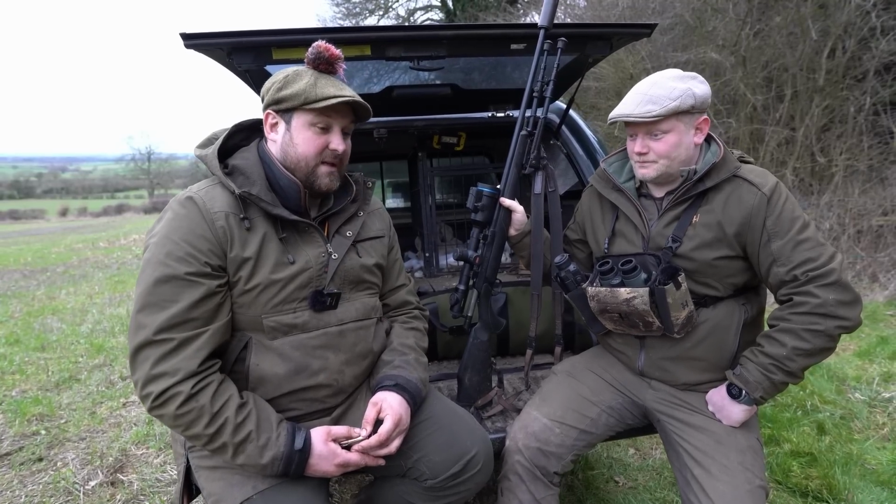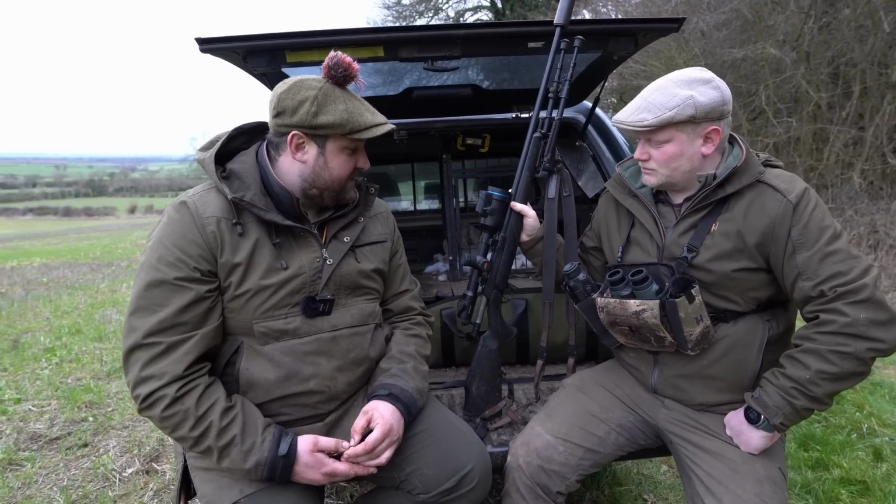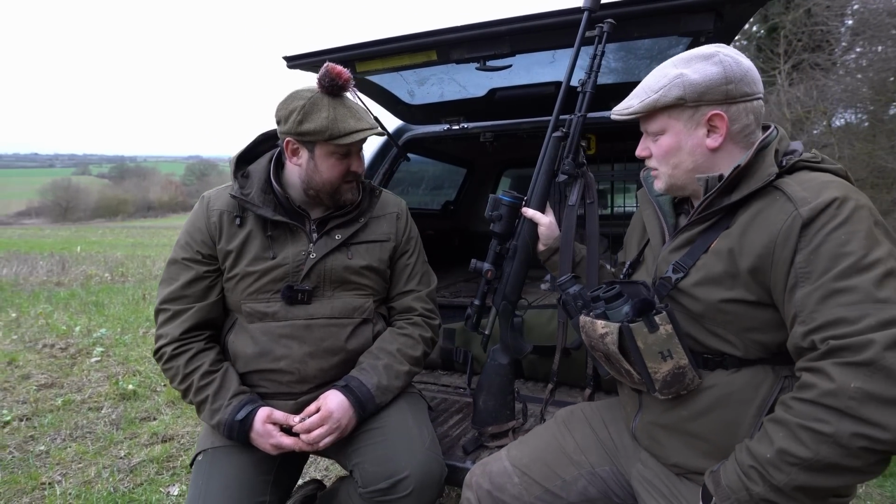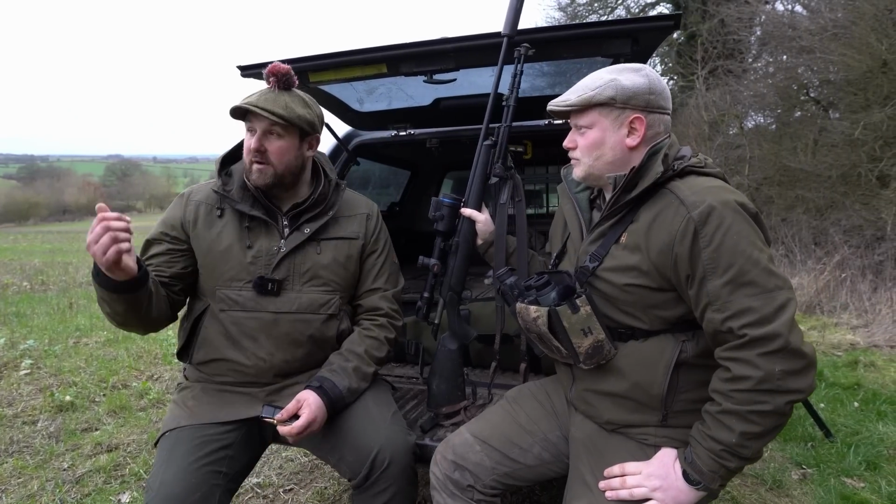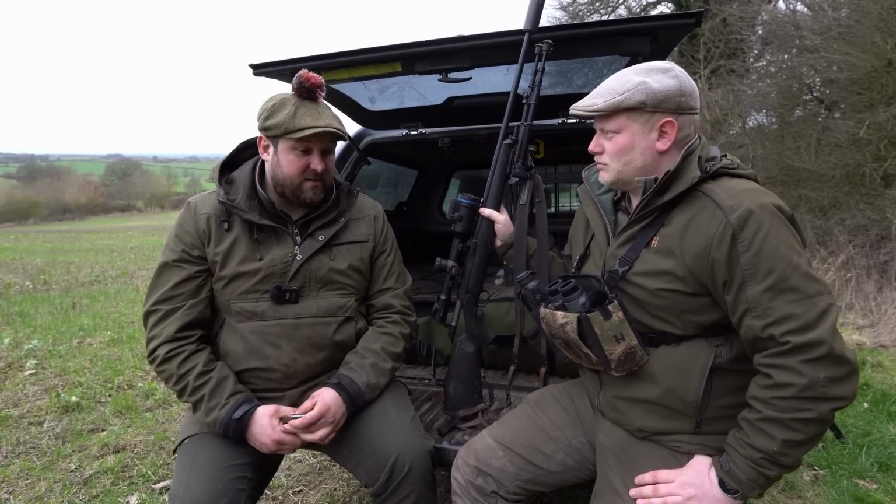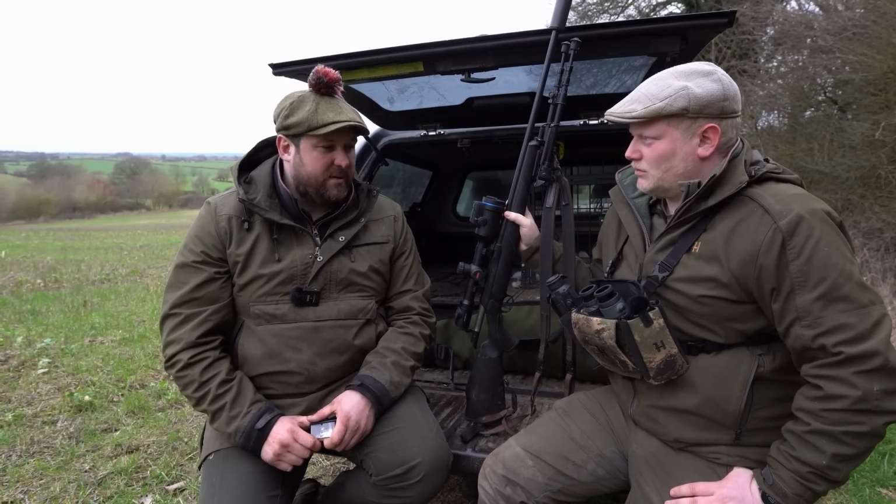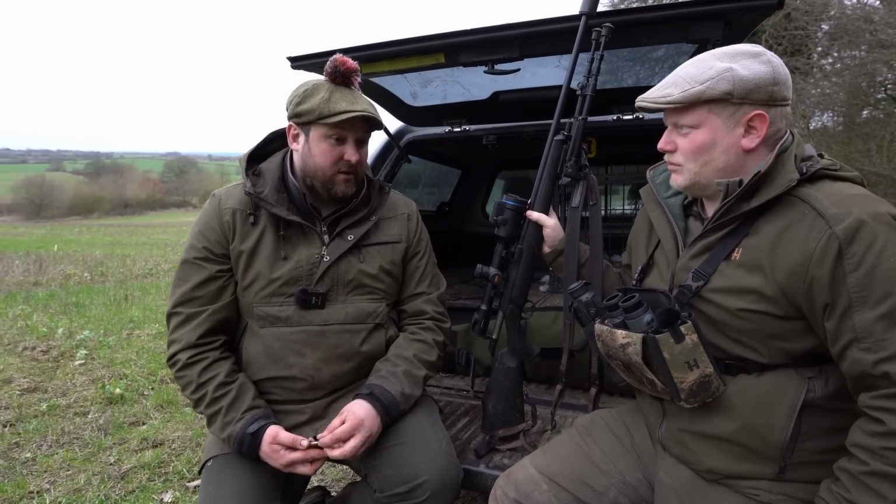Yep. Had 4 foxes with it. So, really impressed with its thermal capabilities, as that's not been impaired at all by having the day channel on it as well. That first roe doe we shot this morning, just after first light, gathered light well, really clear picture. When we zoomed in, it was a tricky shot, so we had to zoom in a bit, and we did lose a little bit, but in first light conditions, you can't go wrong with that.